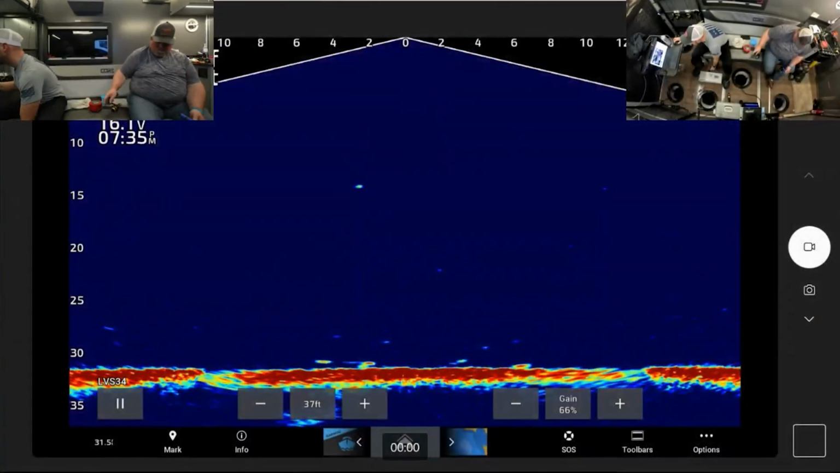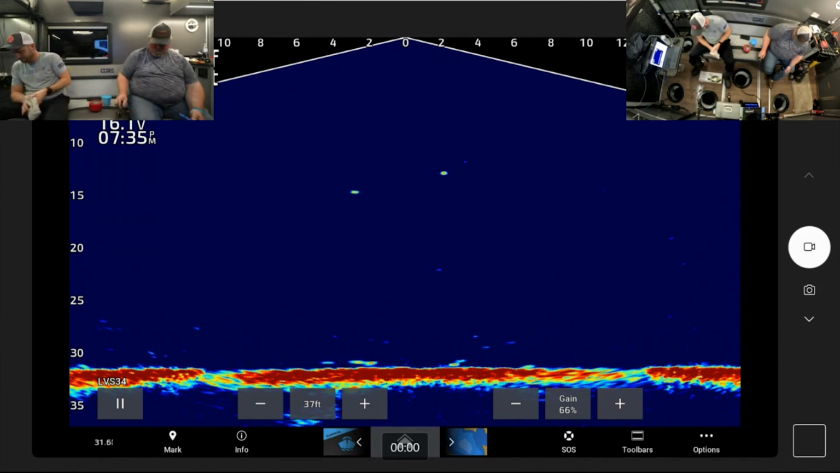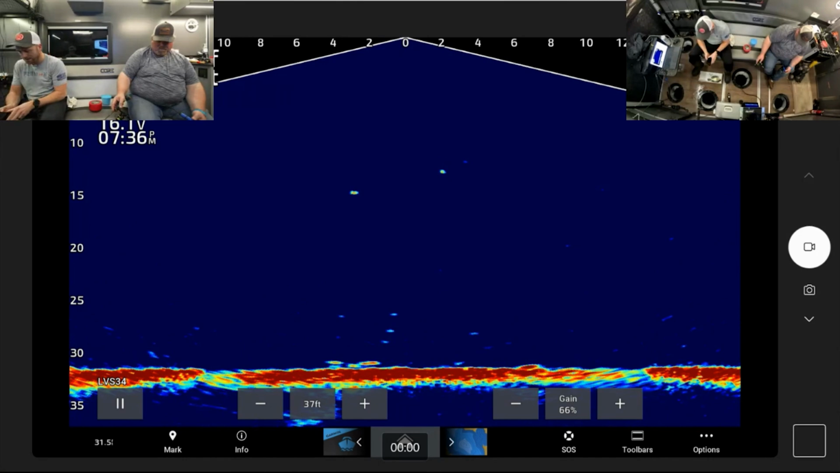We're going to harvest this one, so I'm not worried about letting it go really fast. Yep, it's a little bit smaller. It's just over 11 inches. It's a good eater. So we're going to get this into the Fish Donkey tournament. I just need to get to five of them, and then I can be selective.